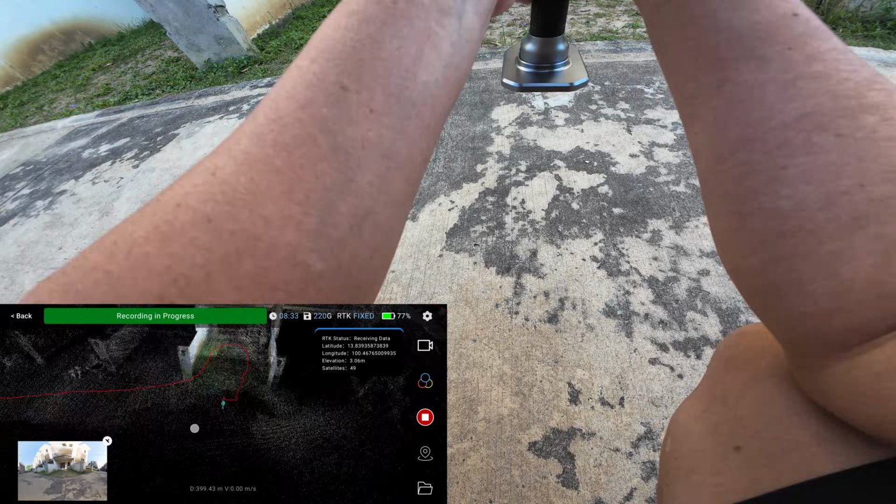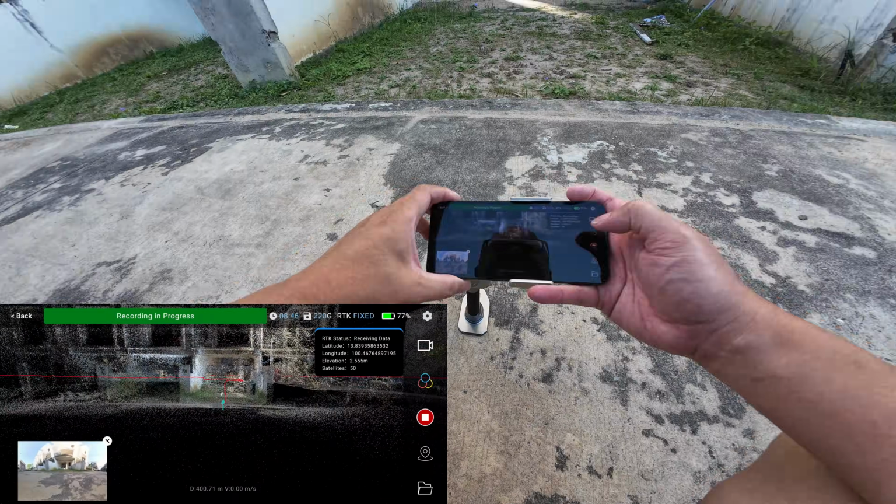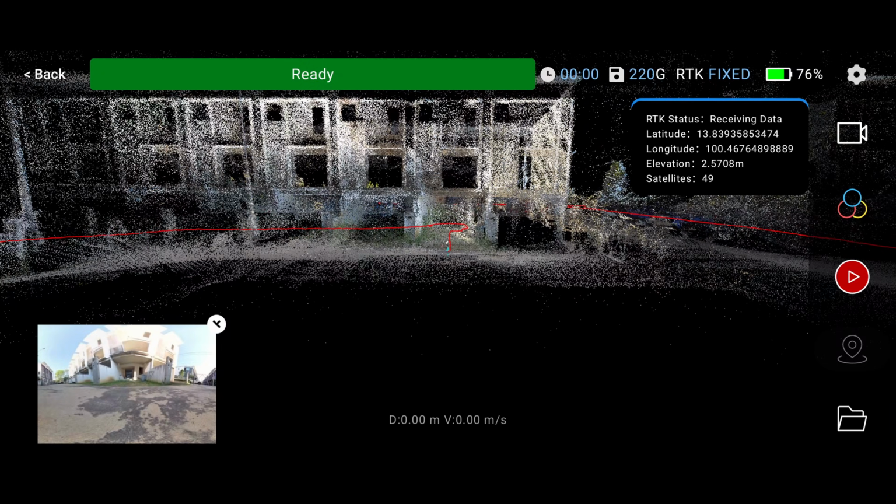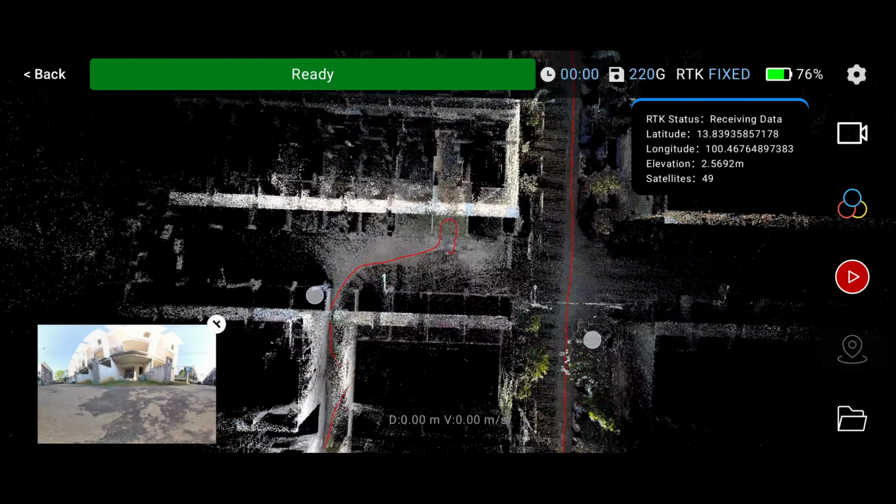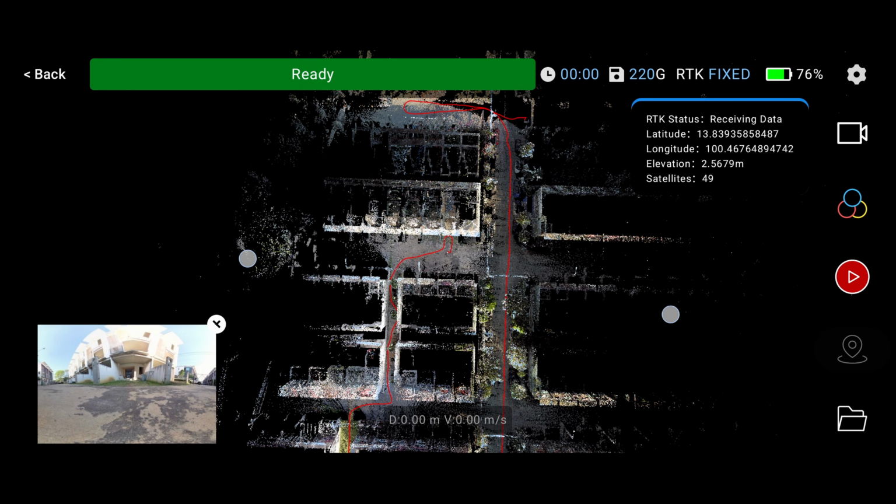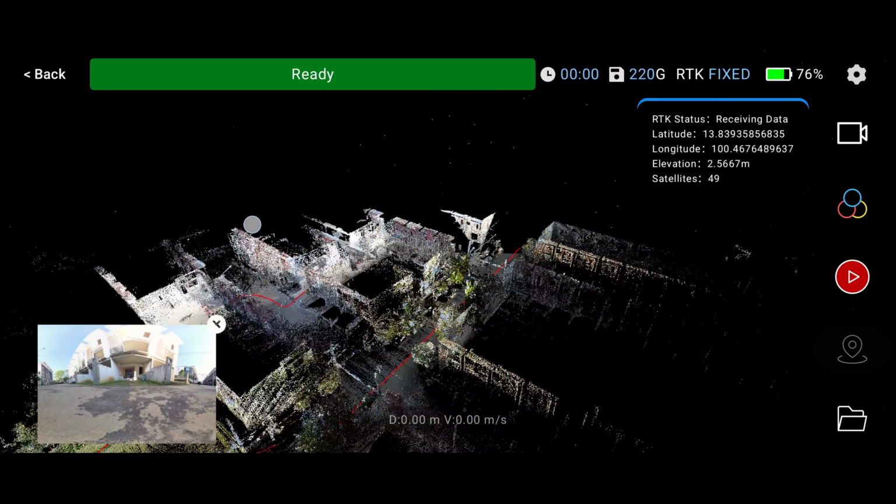Now I'm going to stop the scan without returning to the starting point. So it's 400 meters in 8 minutes. So you can scan a larger area in the same amount of time because you don't have to walk back to close the loop.